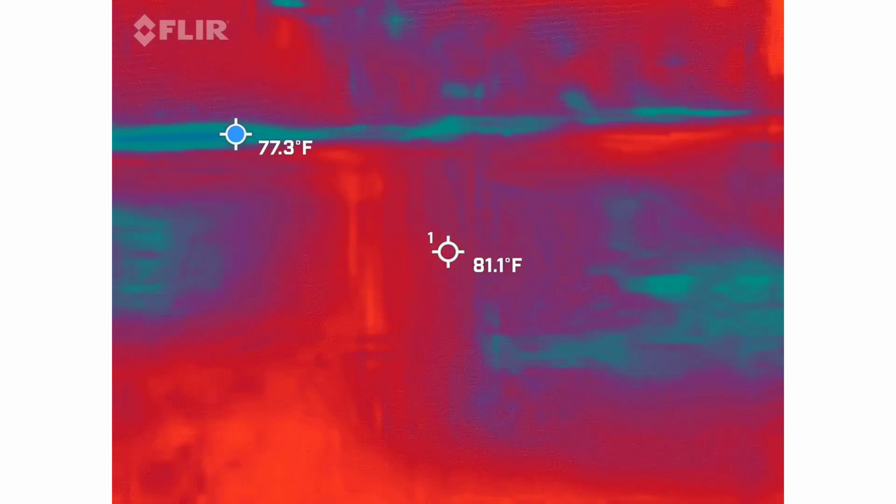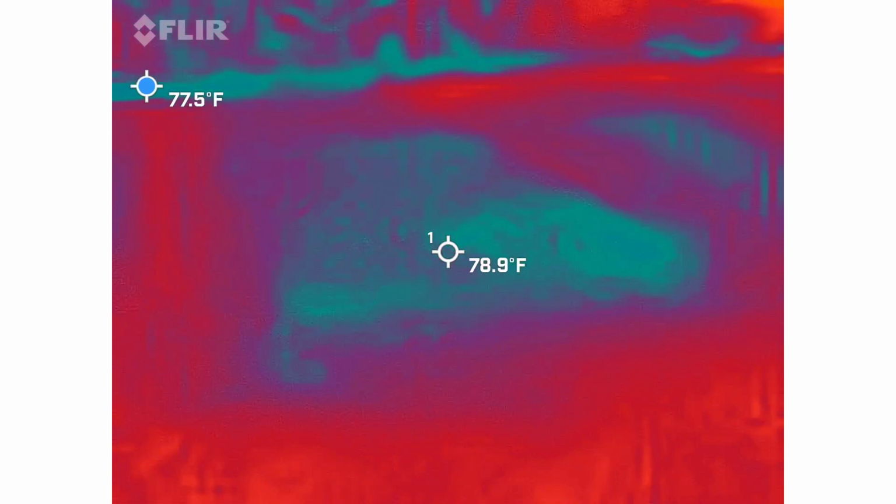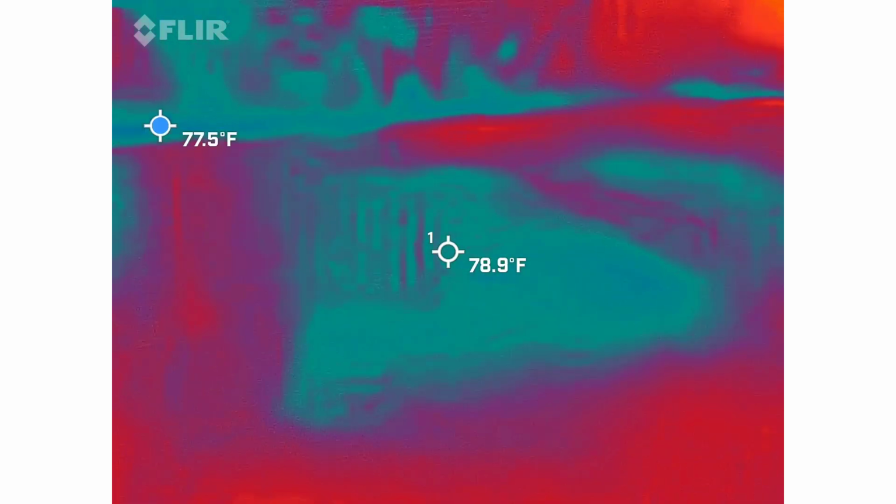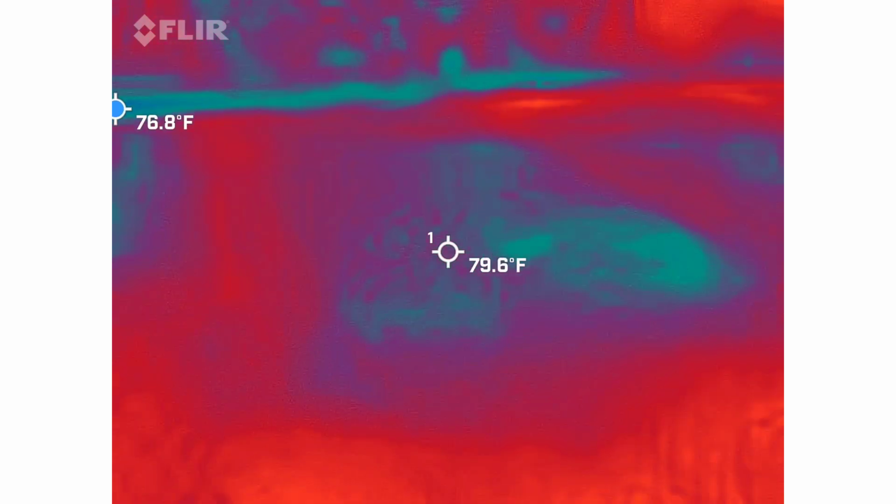Why is space 48 so cold? So weird. Parking space 48.